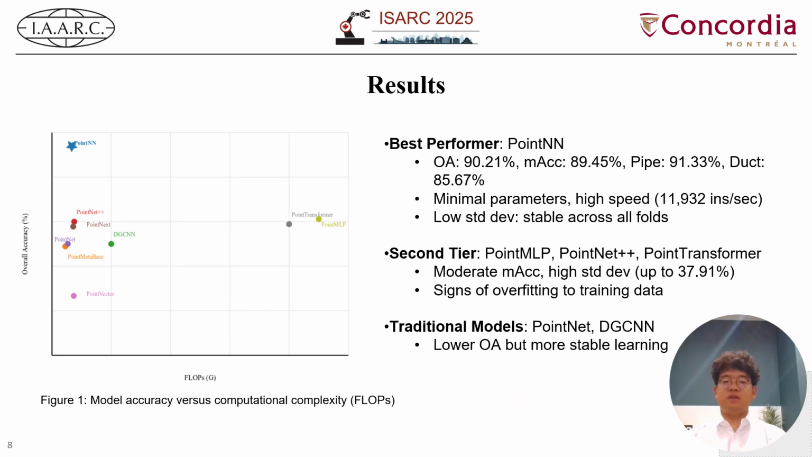Figure 1 visually illustrates the trade-off between the accuracy and the computational complexity for the different methods. The ideal region is the top left corner: high accuracy, low computation. That's exactly where PointNN sits. Also, it shows very low standard deviation across all folds, meaning it performs consistently in unseen scenes.